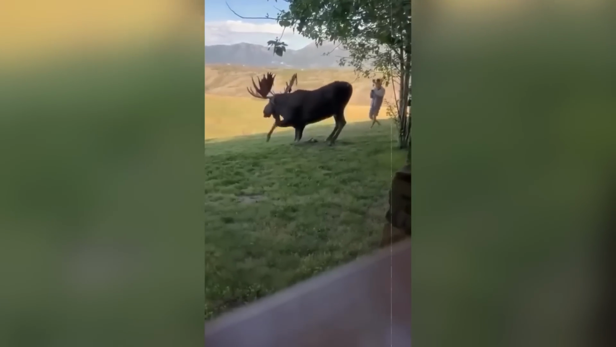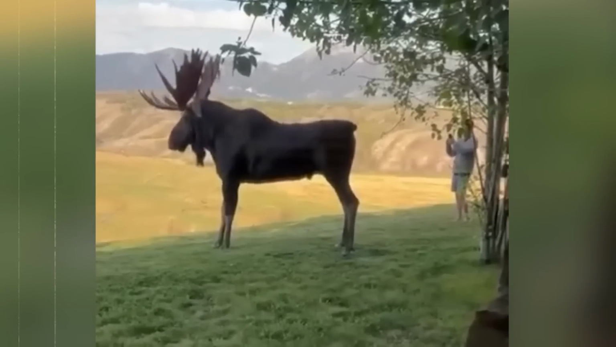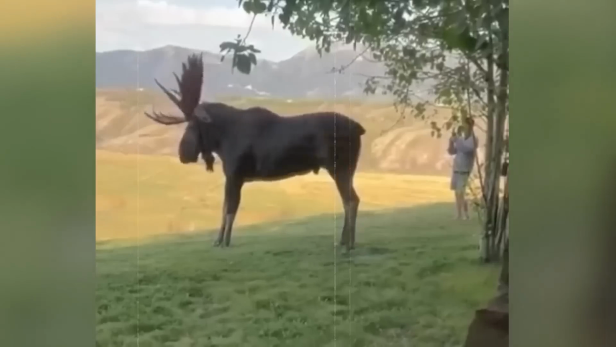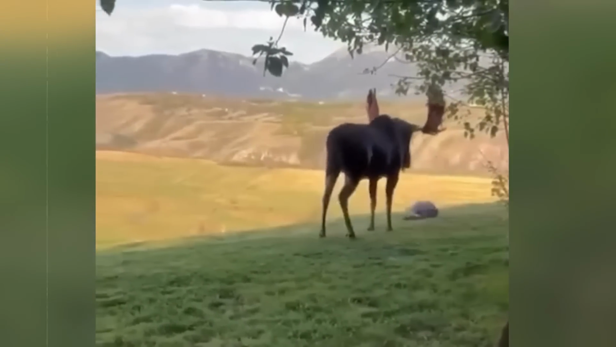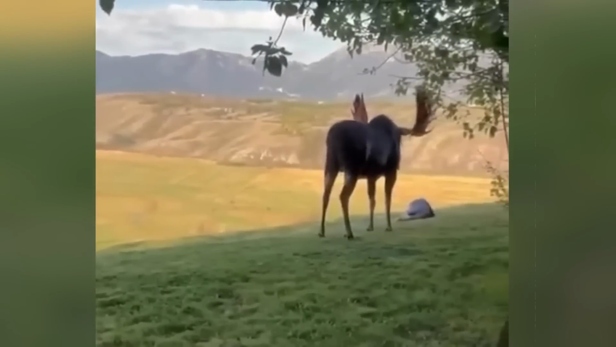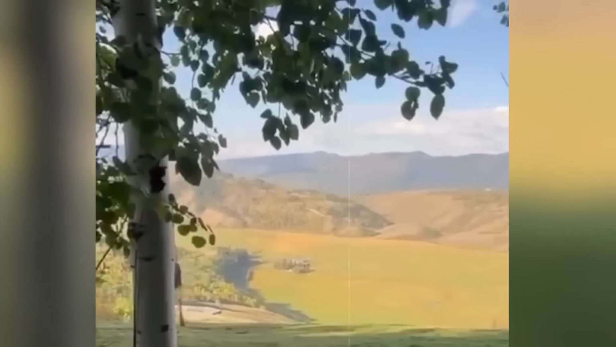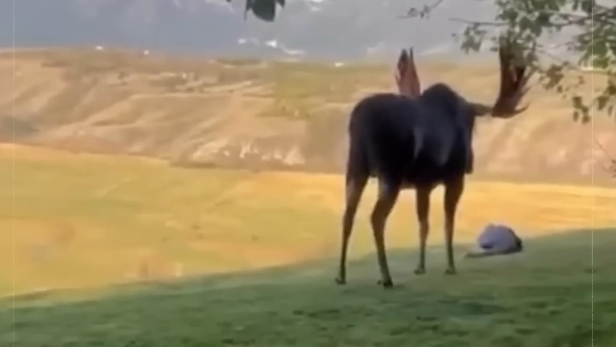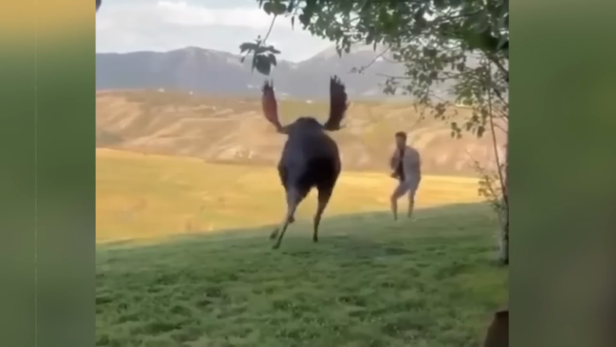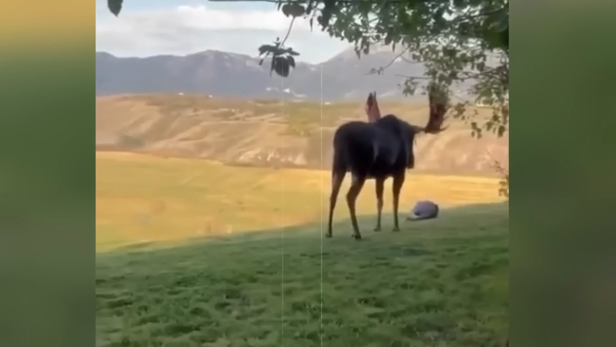The person then takes out a camera to record the moose. As the moose is stretching, suddenly, it turns toward the person and starts charging at him. The person screams and drops to the ground. Upon seeing this, the moose stops charging and retreats. This interesting strategy saved the person's life, and it teaches us what to do if a moose decides to chase us. Simply drop down and scream.